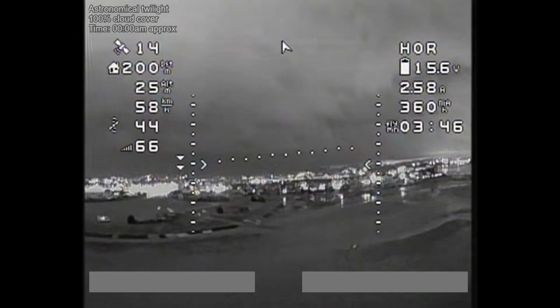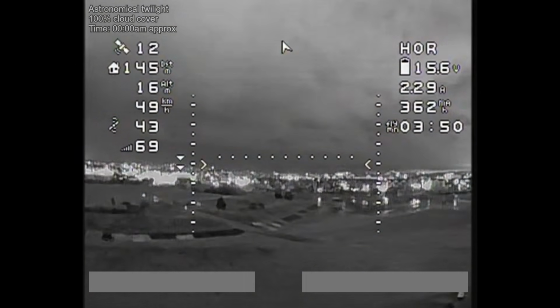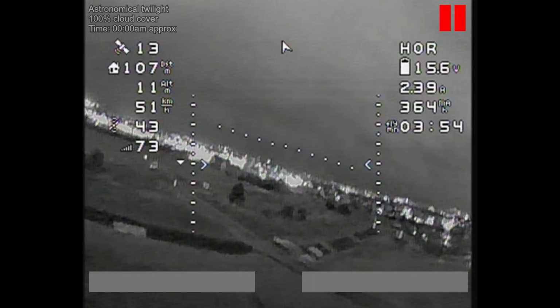But the important thing that I want you to note is the fact that you can see quite clearly, especially when I'm flying over this area of the ground here. You can clearly see the ground. More importantly, you can clearly see the trees. You can see details in the terrain with no problem.